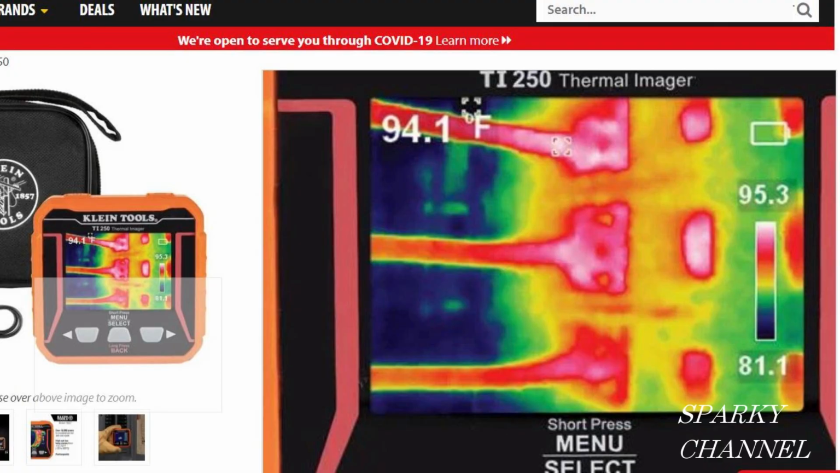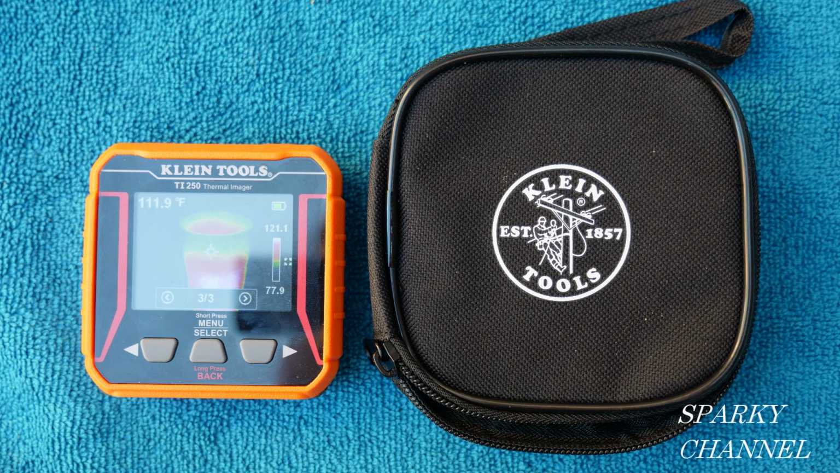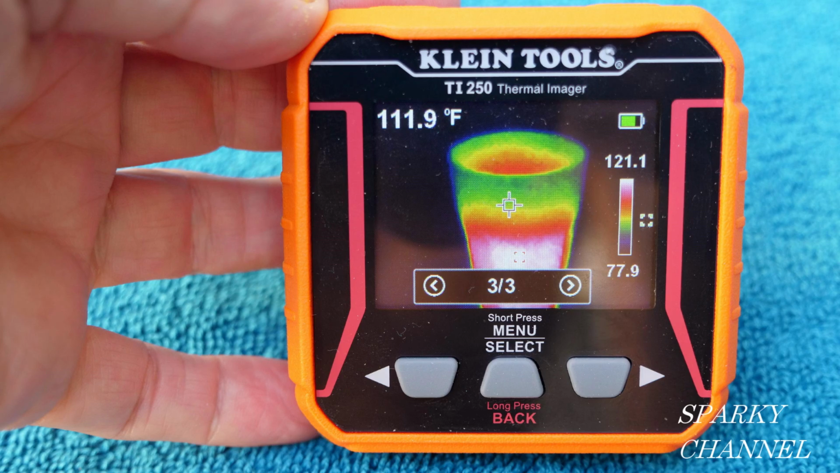Here's a thermal image that Klein Tools was able to take of a spine. The hottest areas are the white areas, and then the red, and then the yellow. It currently costs about $250, and it comes with a nice carrying case. I feel that this compact thermal imager is an excellent diagnostic tester, giving excellent resolution and features, ease of use, and an excellent price point for a thermal imager.